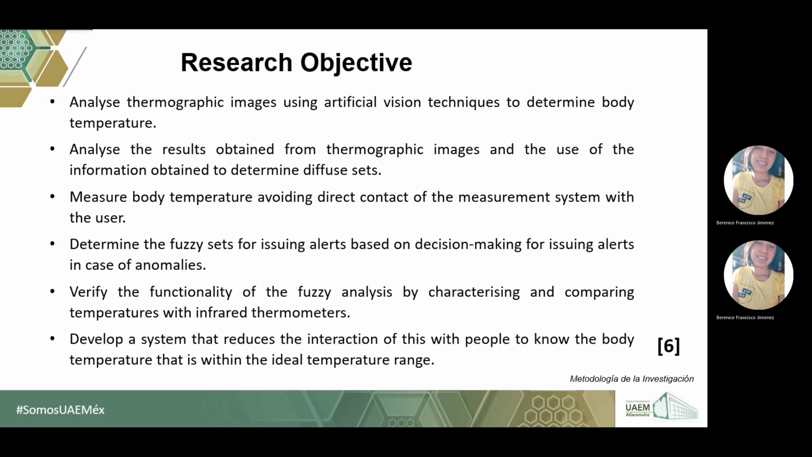The specific objectives are: analyze thermographic images using artificial vision technologies to determine body temperature; analyze the results obtained from the thermographic image and use the information to determine fuzzy sets and measure body temperatures, avoiding direct contact of the measuring system with the user; determine the fuzzy sets for issuing alerts based on decision making in the case of anomalies; and verify the functionality of the fuzzy analysis by characteristics and by comparing temperatures with infrared